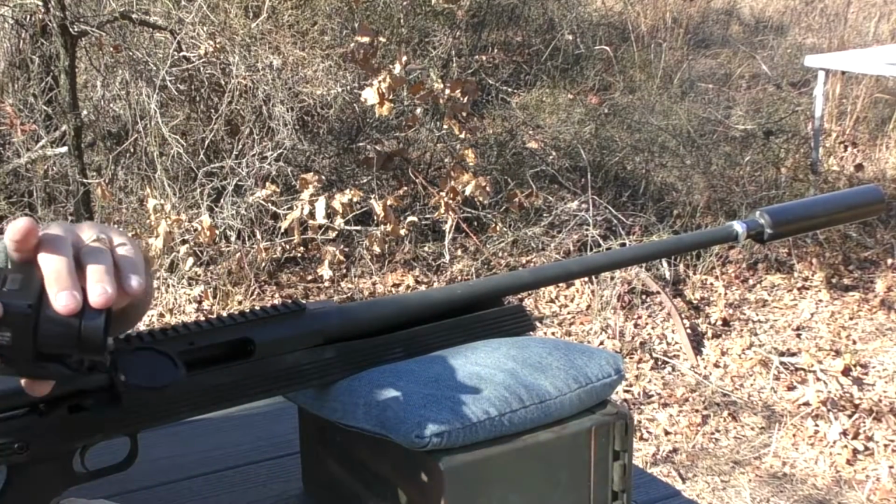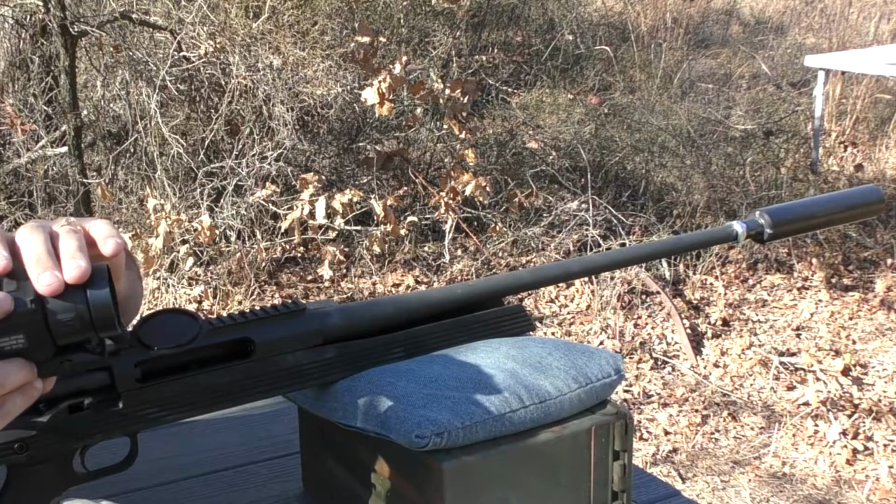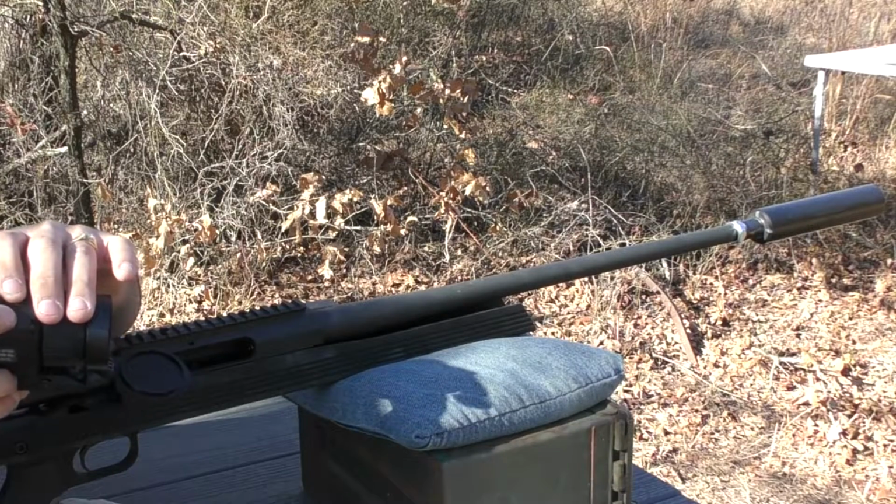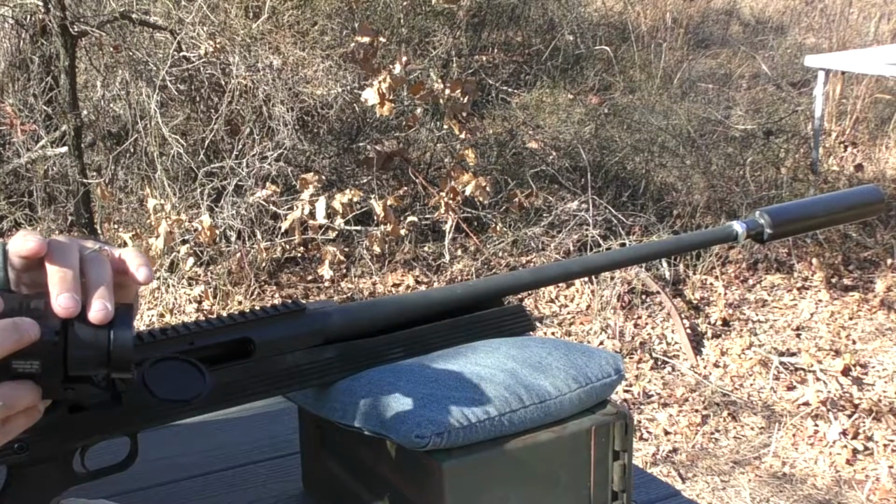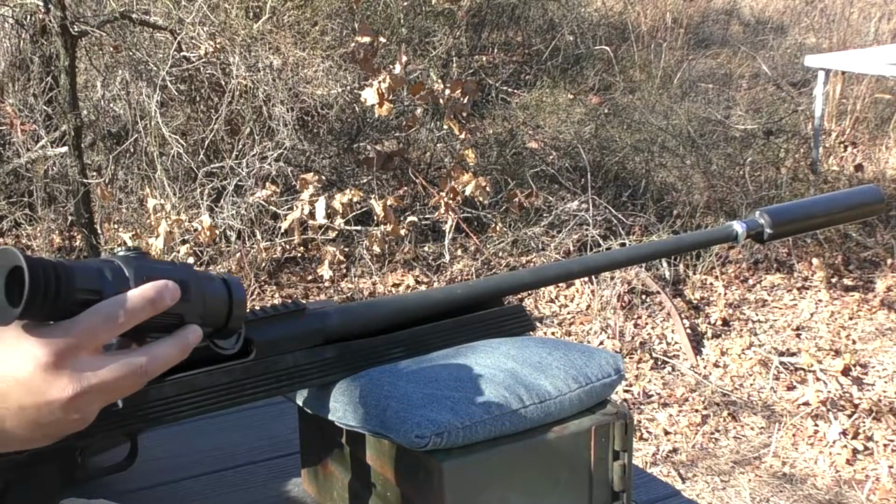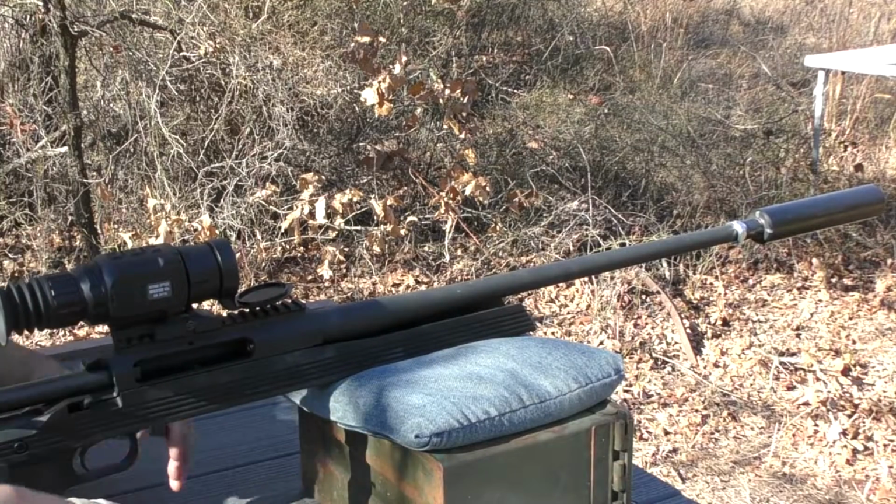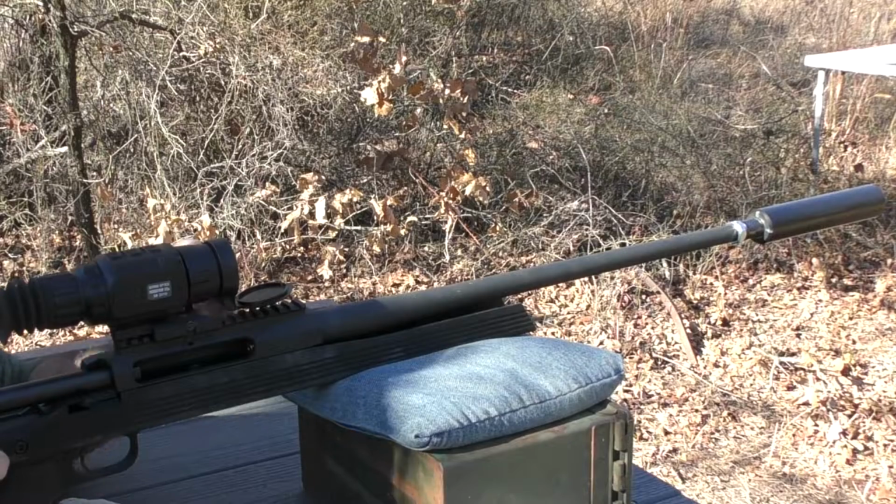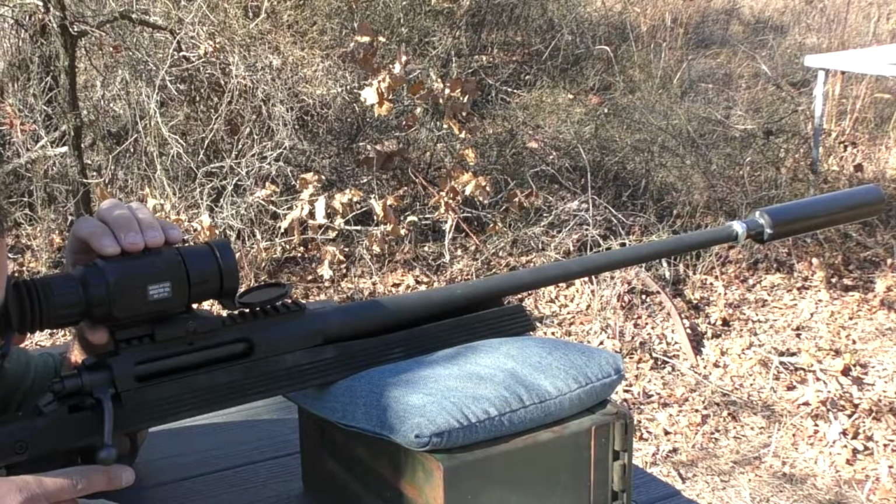Just for the sake of, I don't think I recorded that last one. Just for the sake of questions that may get, I'm going to go ahead and power cycle the scope. So it is now off. Turning the scope back on. 1, 2, 3, 4, 5, 6. Tension applied. And this time I won't forget to hit record. Alright, we are recording.